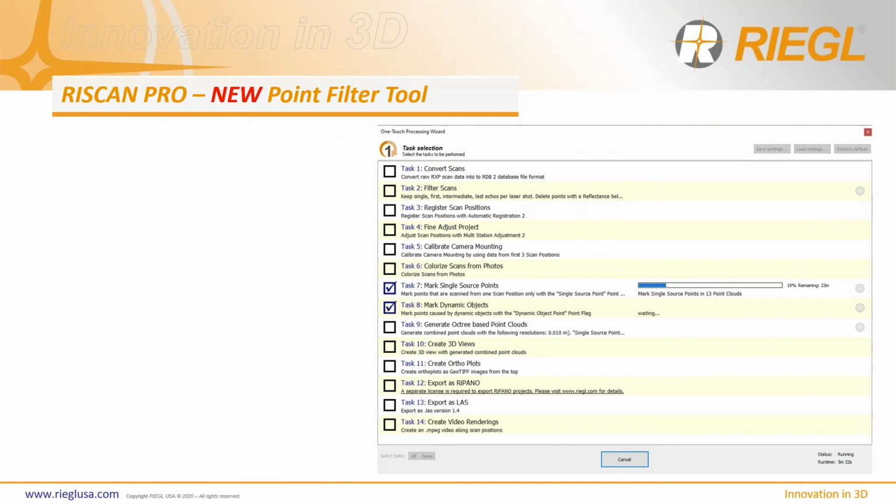Software. I think this is a new tool that a lot of us have been waiting for, including myself, of course.